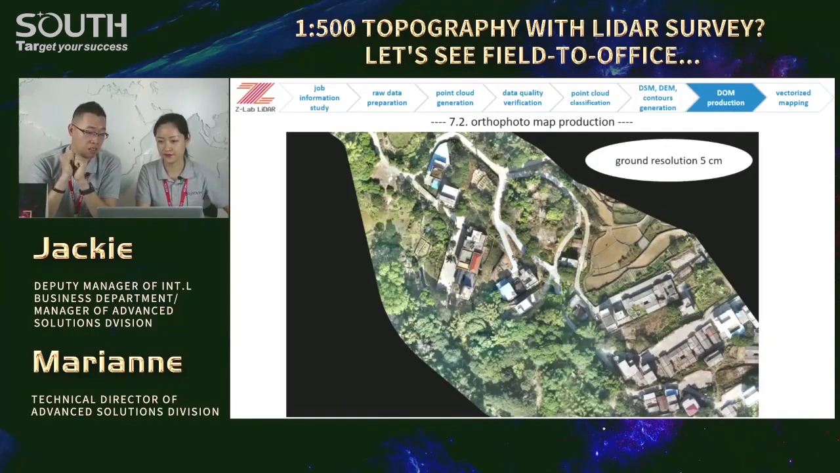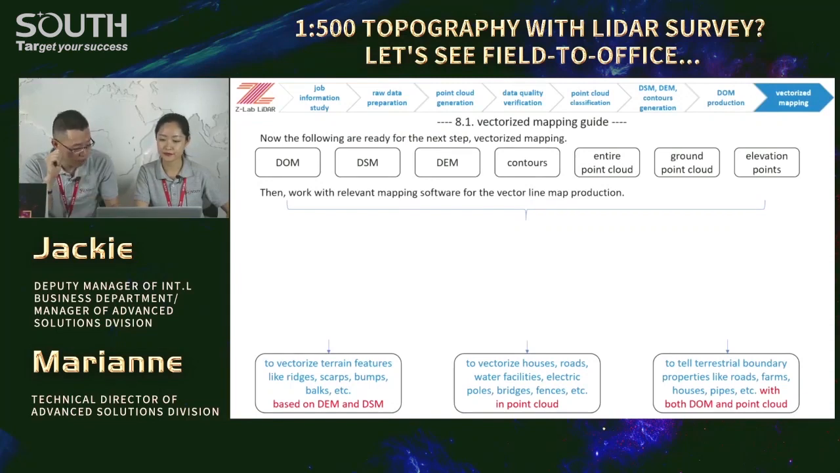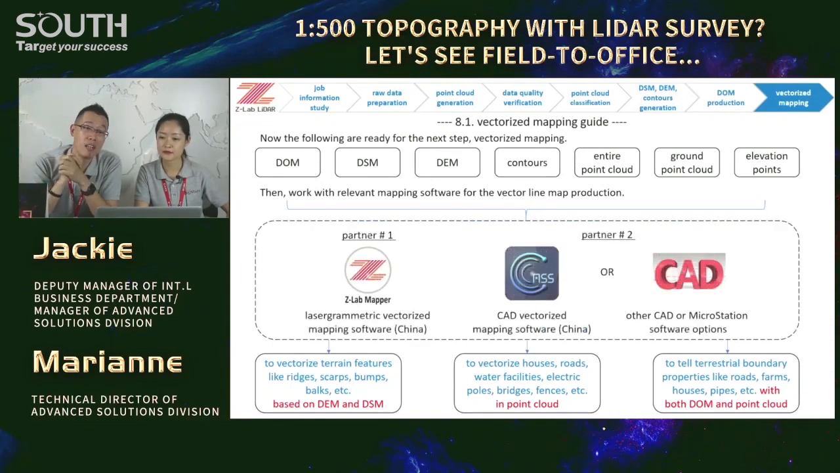Okay. Well, it comes to the last but not least part, my friend, vectorized mapping. We need to work with ZLab Mapper and CASE, a CAD platform software kit for different vectorizations. We may vectorize the terrain features based on DSM and DEM, like the ridges, bumps, etc. And then we can vectorize the houses, roads, fences, bridges in the point cloud instead, right?